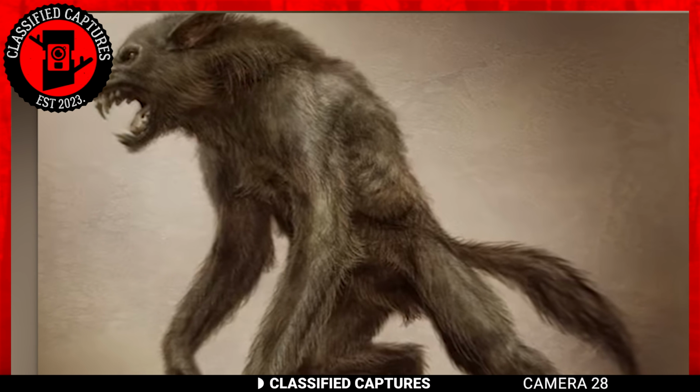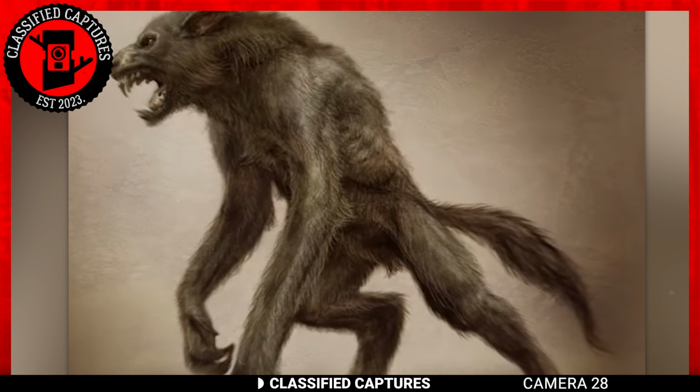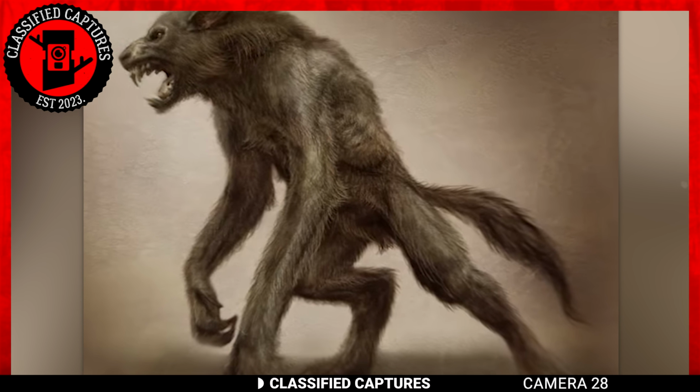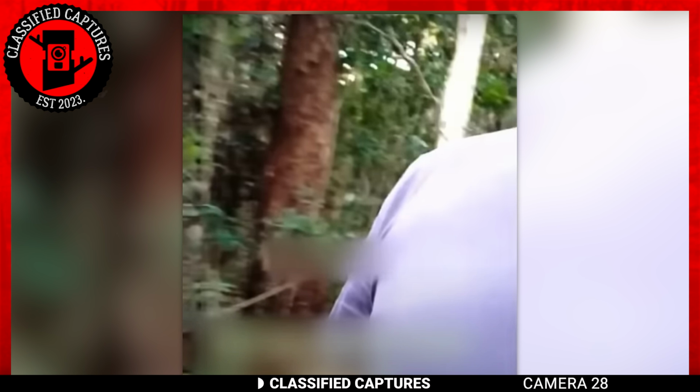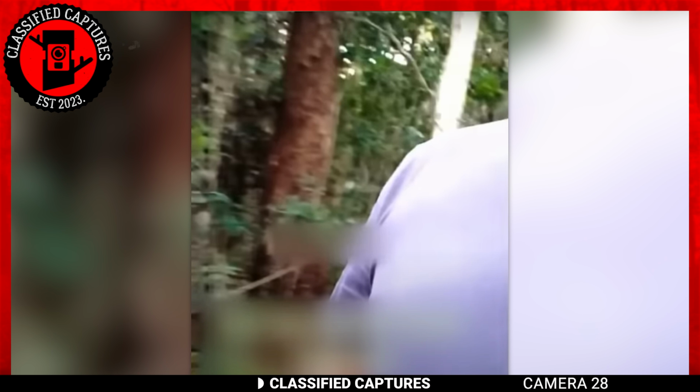Could this be the elusive and terrifying Dogman, a creature often whispered about in hushed tones around campfires? The Dogman, a legend steeped in mystery, has been the subject of countless tales, each more spine-tingling than the last. Its presence raises questions about the true nature of our forests and what could be lurking just out of sight.